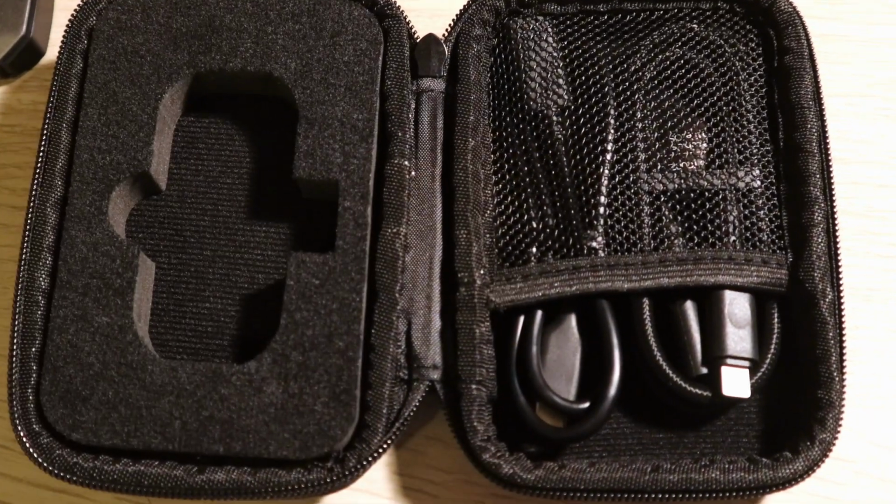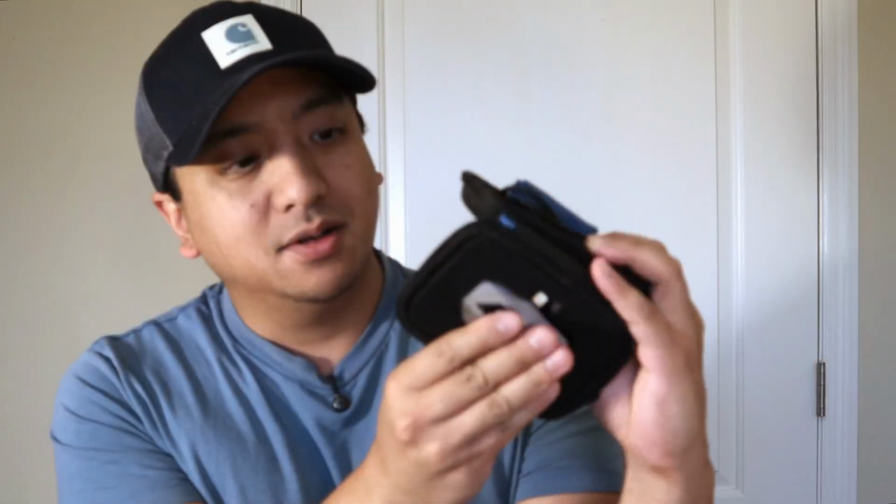It does come in this case as well, which is nice and tough. Inside there's a soft padding that'll protect it. You just put this guy in there and close it up, and then you're good to go. Within there as well, you'll see this cleaning cloth for the camera, and it comes with both the USB and Lightning extension cables. That's going to be useful if you want to get into a tight spot and you don't want to put your phone there. You can just put the camera inside that little space using these extension cables. So let's check out the app now, see exactly what features are available in there and what power it unlocks for this little guy. Let's take a look.